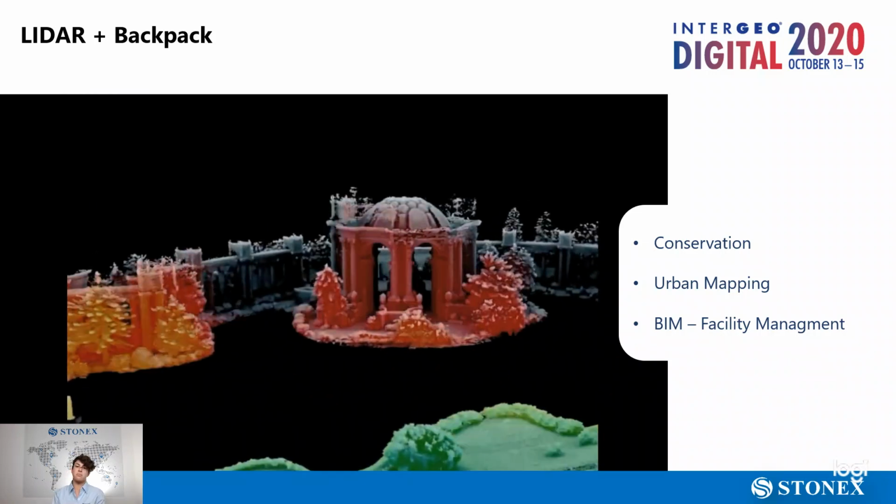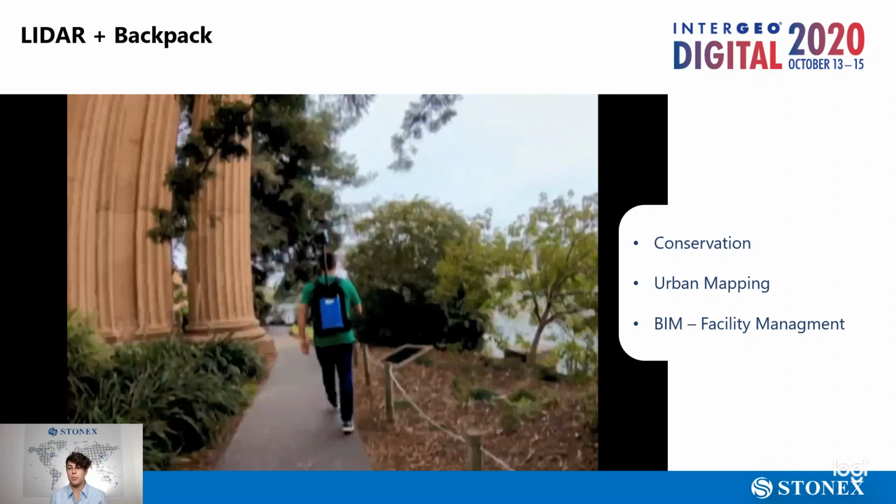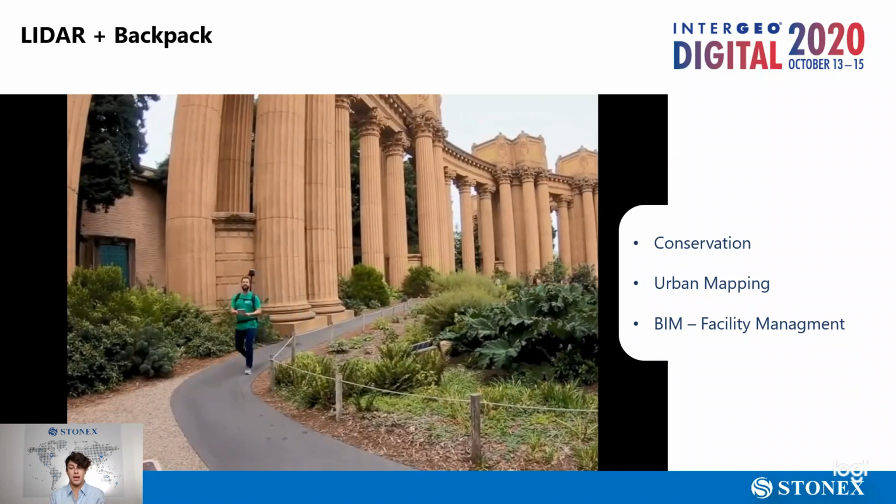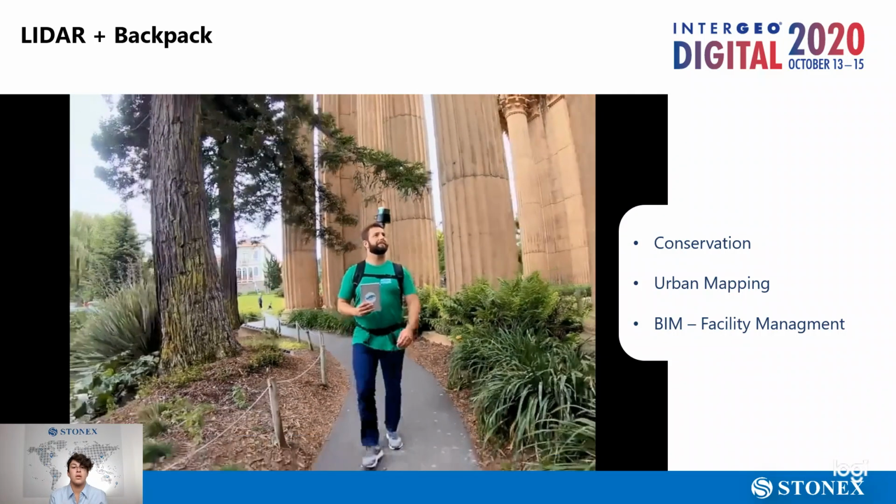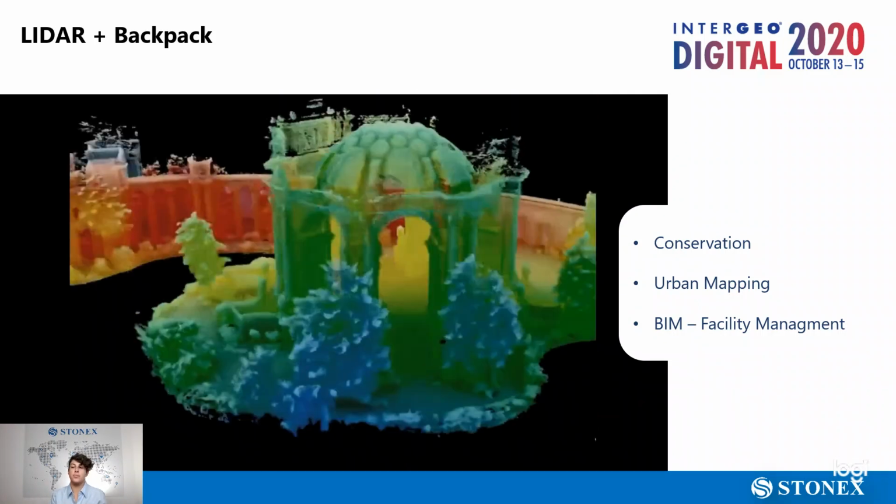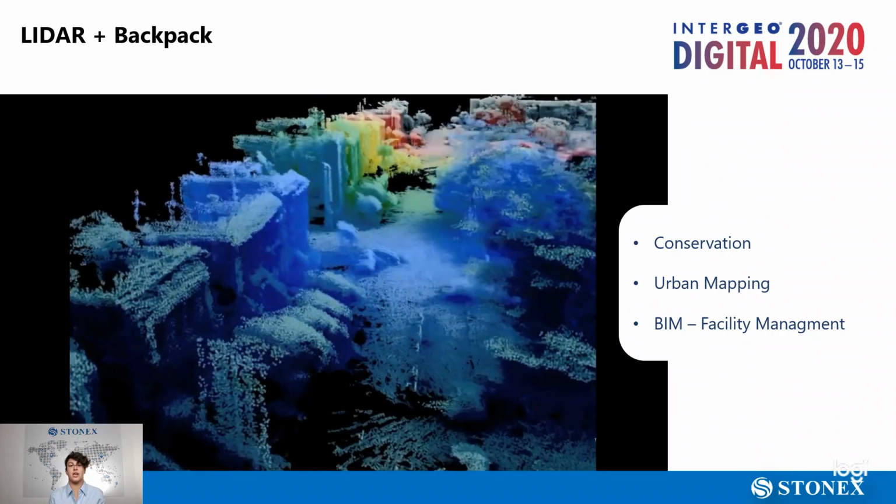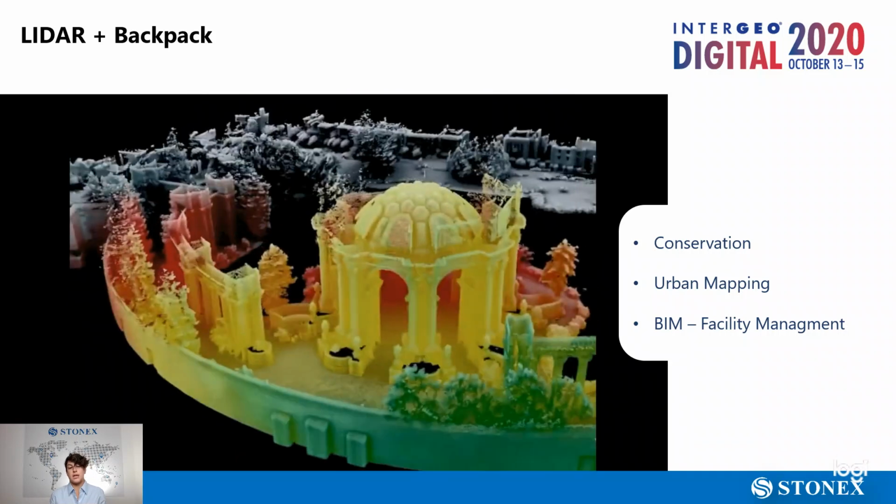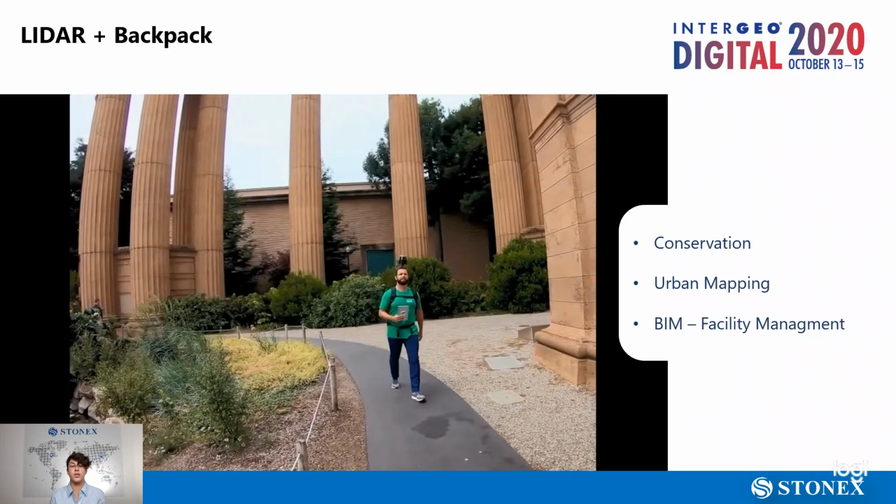LIDAR sensors can be mounted on different supports, and here is an example of a backpack. It's easy to use and it allows you to scan anything that surrounds you while you're walking. It does not have a specific origin because it keeps moving with you, so it's a little less accurate than a terrestrial laser scanner, but it is an extremely versatile tool for field operation.